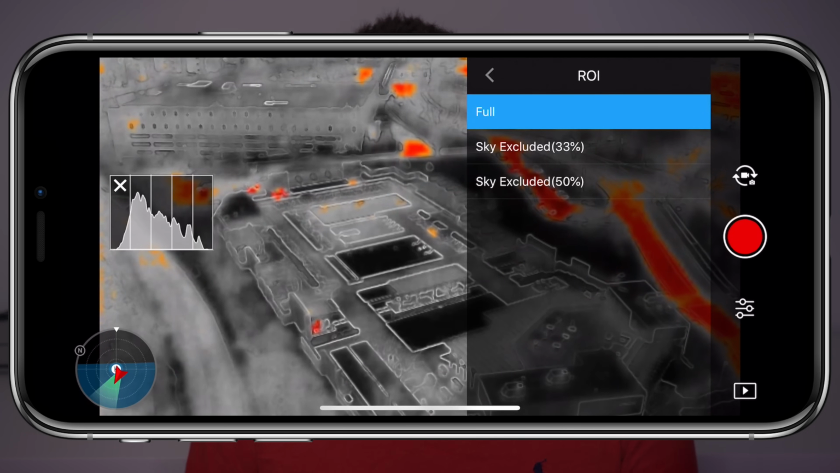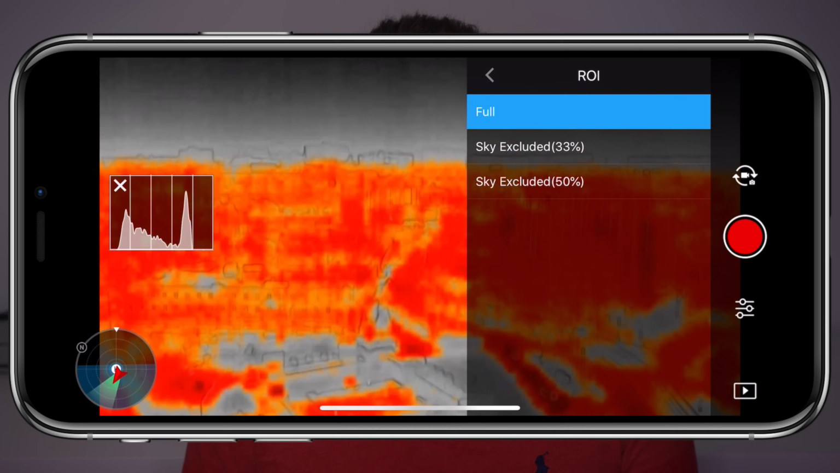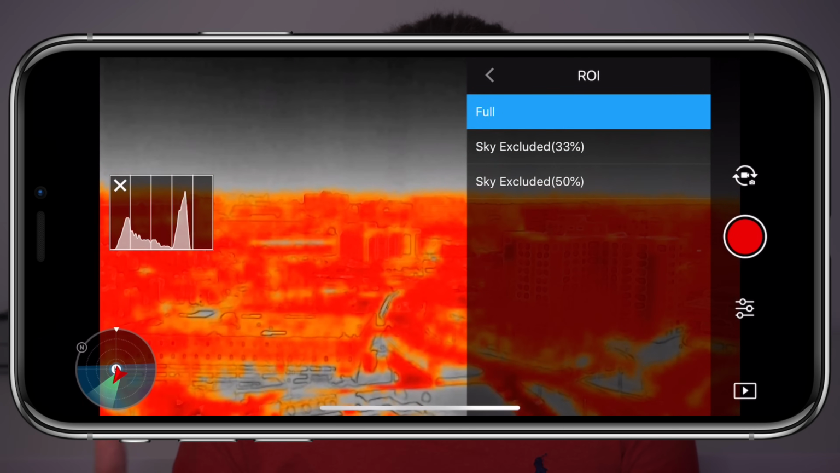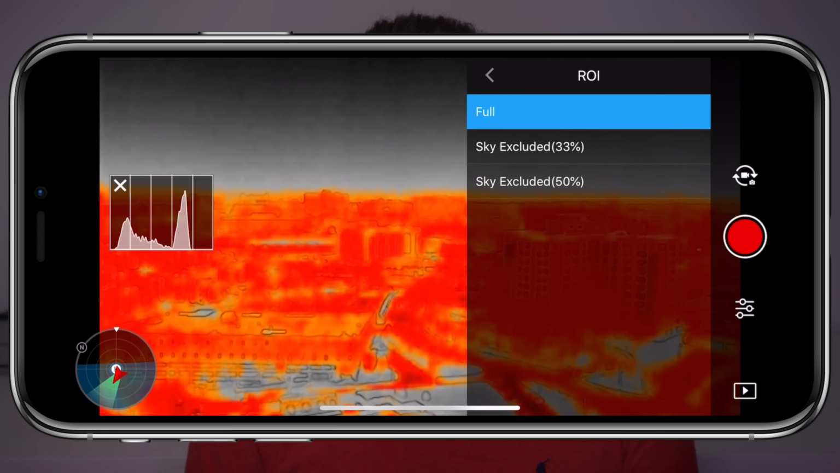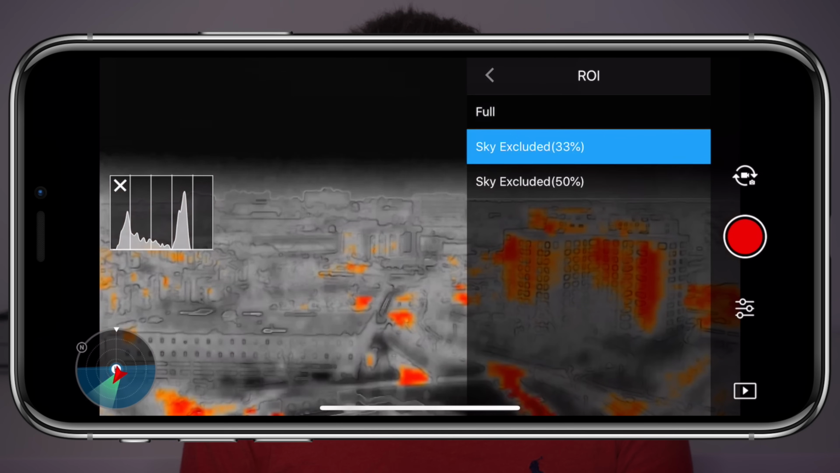For example, when looking at the ground, there is not a difference between any of the three options, but where we see a real difference is when we have part of the sky in the frame. Most of the image towards the bottom of the frame is lit up red right now, which is giving us some false readings. Excluding the sky can make the readings even more precise, which can come in handy in certain scenarios.